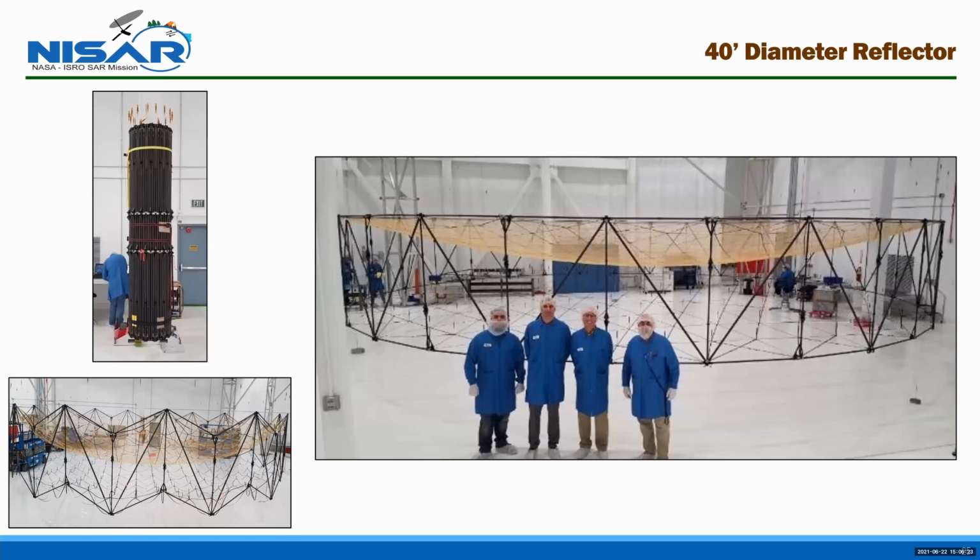When it's deployed, it's pretty impressive. It's the largest reflector NASA has ever built. It's quite something. And right now, NISAR is being assembled in the high bay at JPL. Both instruments have been delivered, and it's underway.